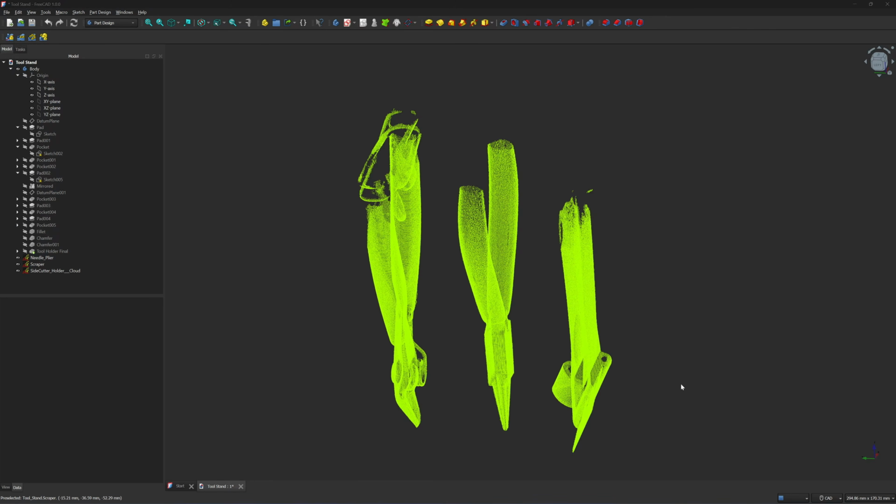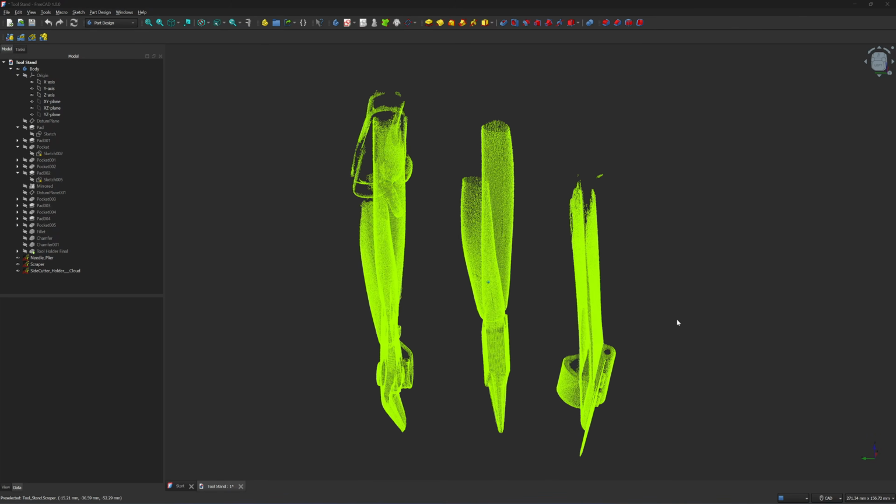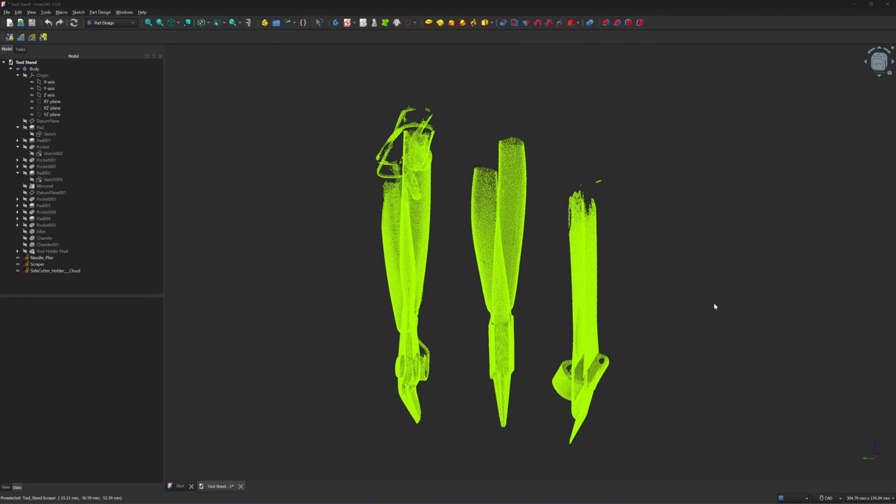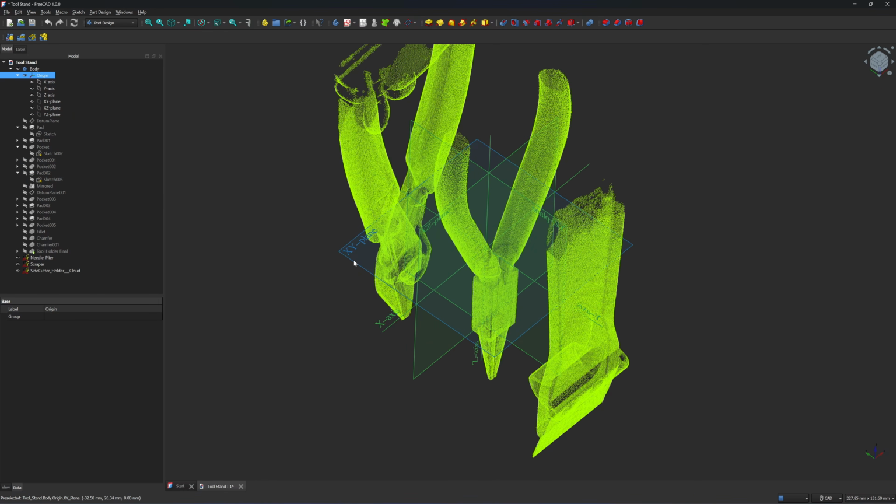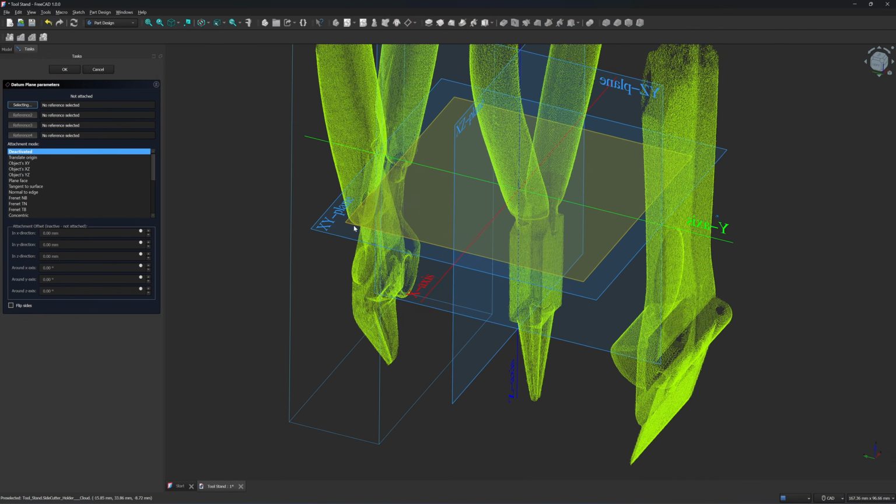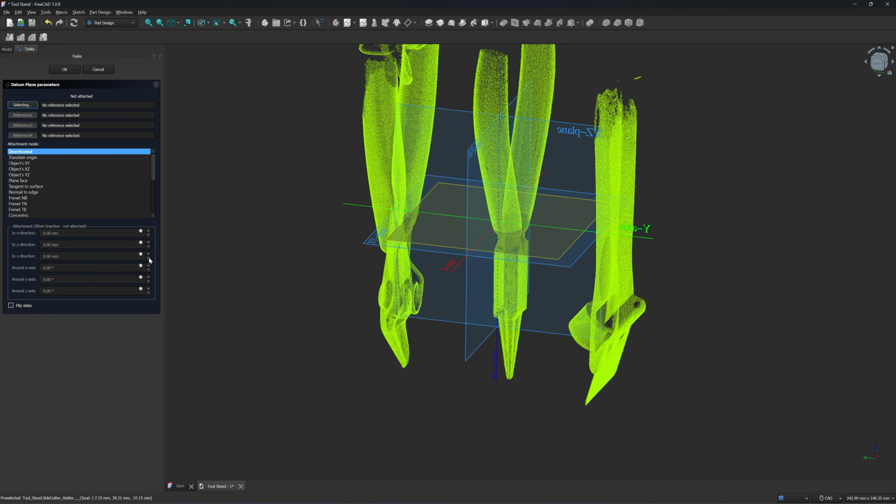Okay, after you arrange the point cloud into your desired position, I'm going to create a base of the tool holder. I do this by enabling the visibility of the origin plane. We have an XY plane. I click on the XY plane, and then I click on here, create a datum plane. I will move this datum plane along the Z-axis.